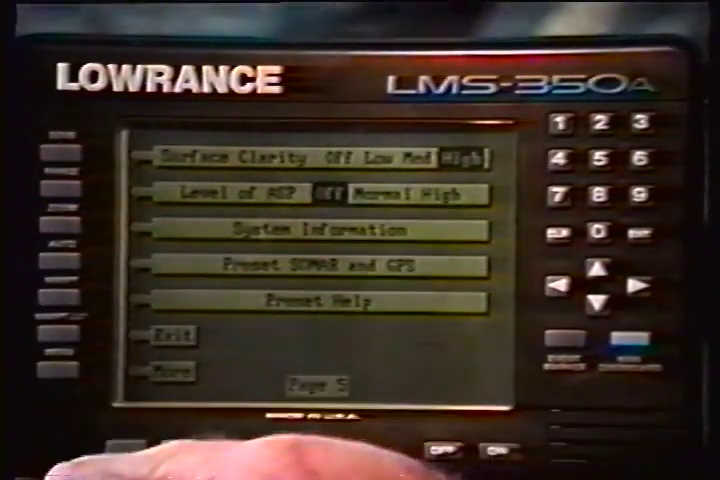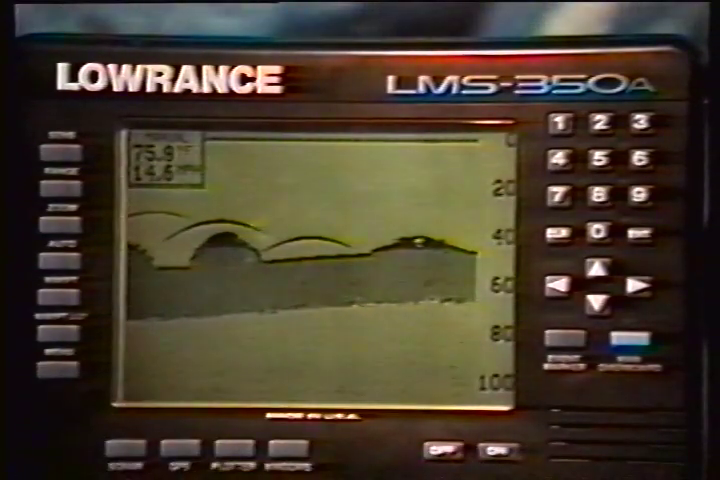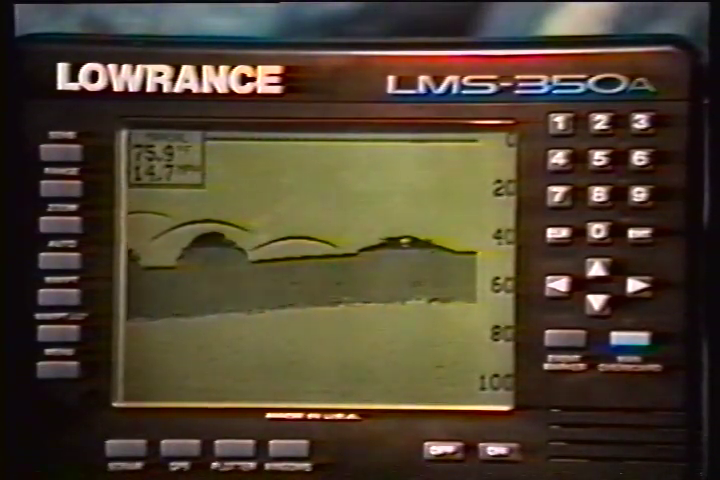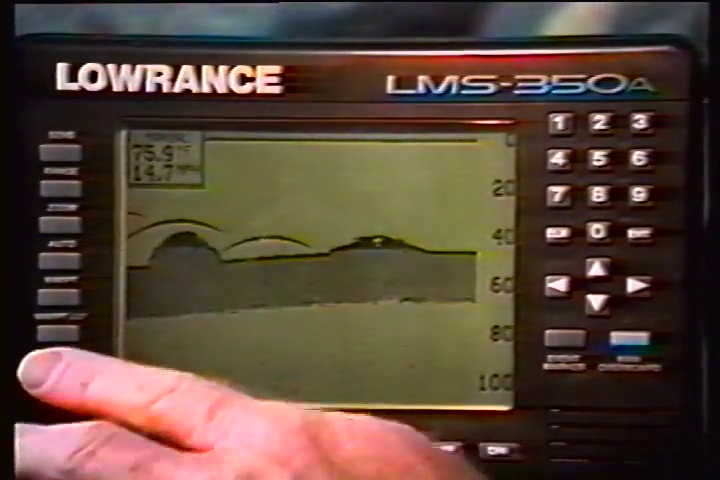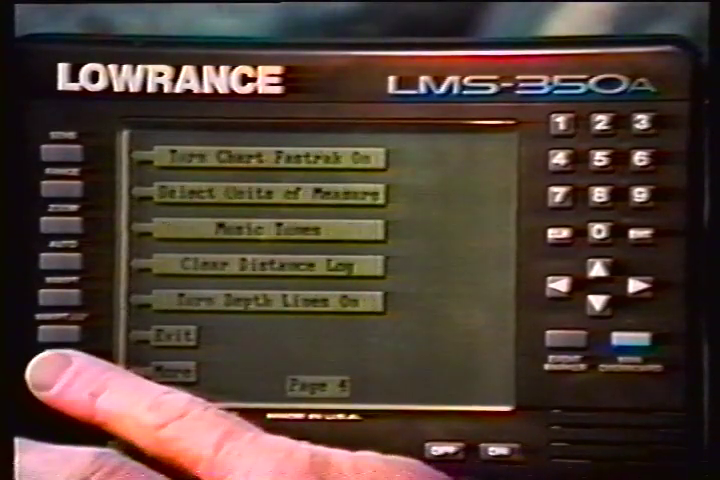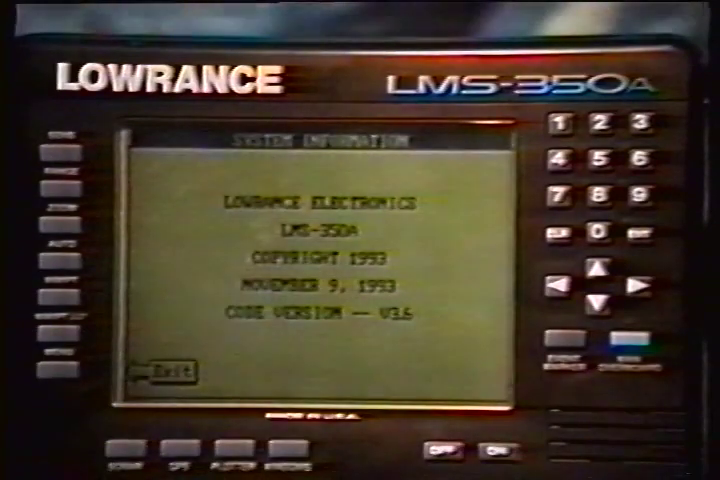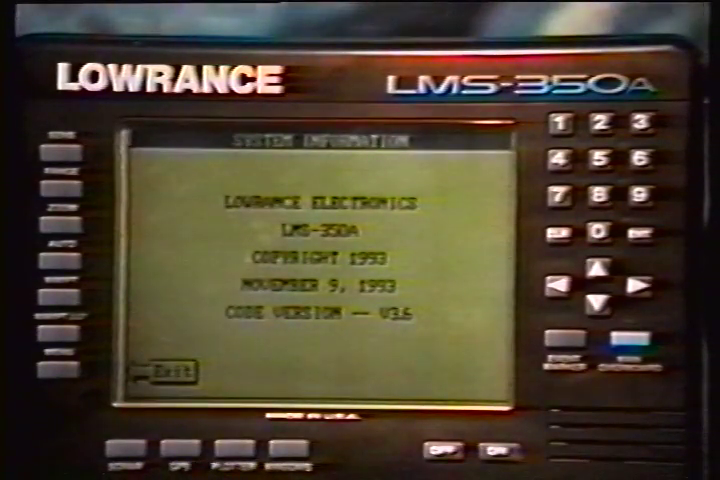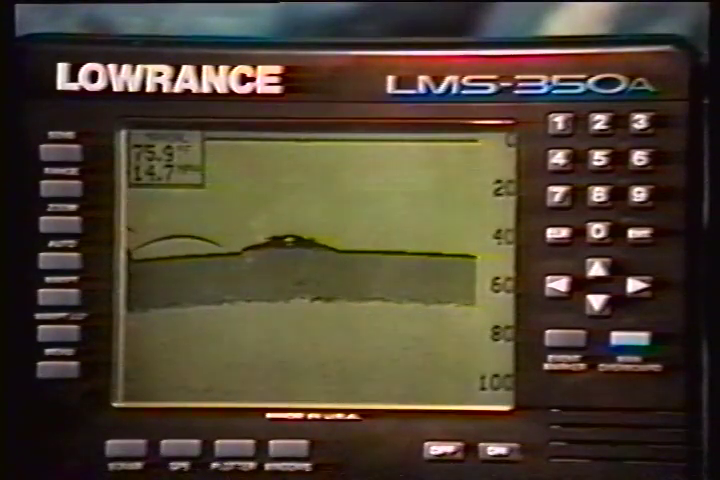The System Information menu gives you the date and revision numbers of the software used in the LMS 350A. To view this menu, press the menu key. Then press the key next to the More label until the fifth menu page appears. Now press the key next to the System Information label. To return to the sonar screen, press the key next to the Exit label.